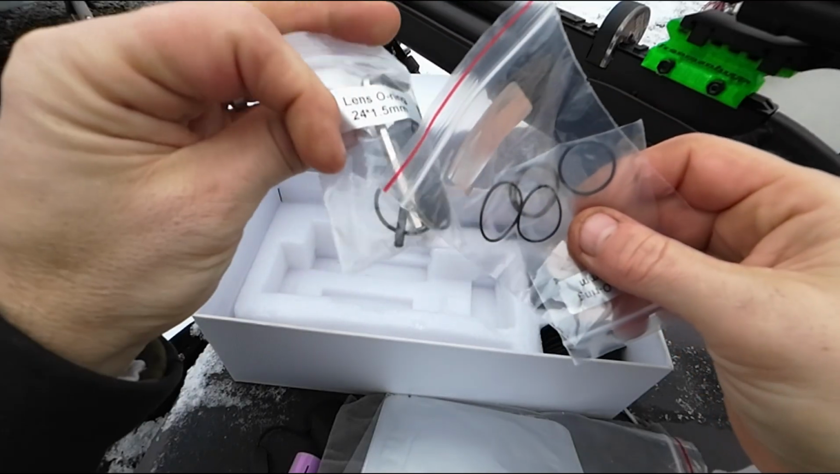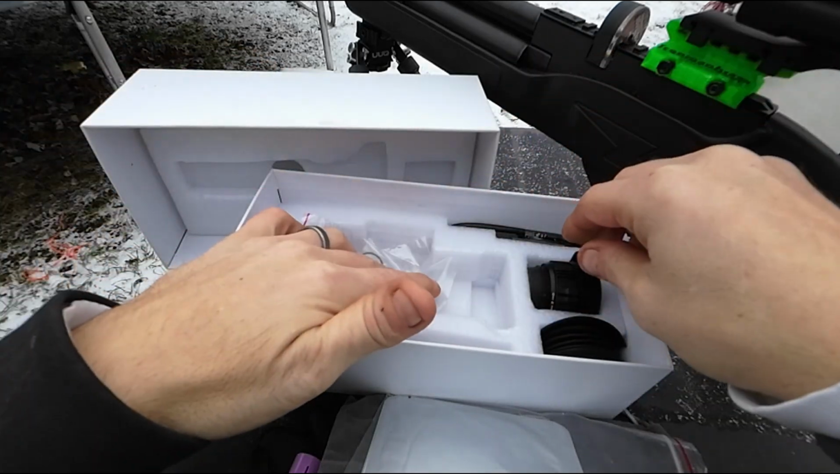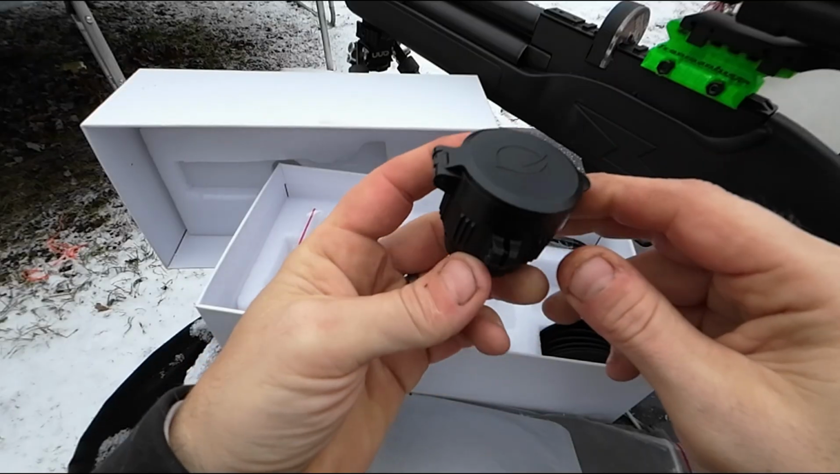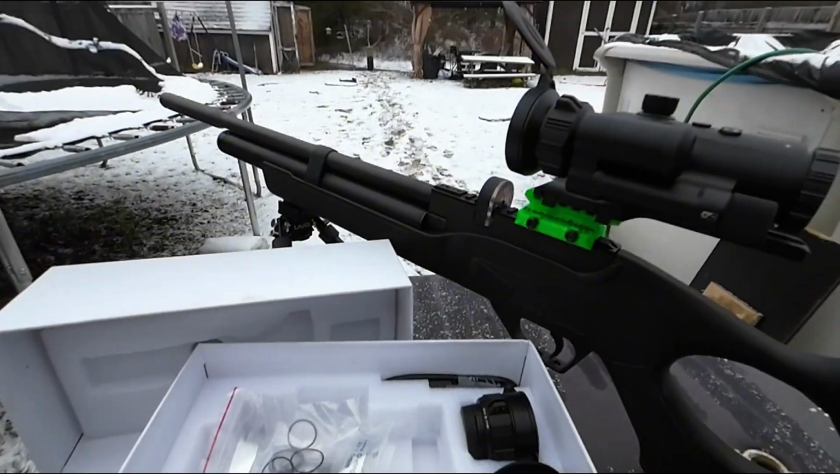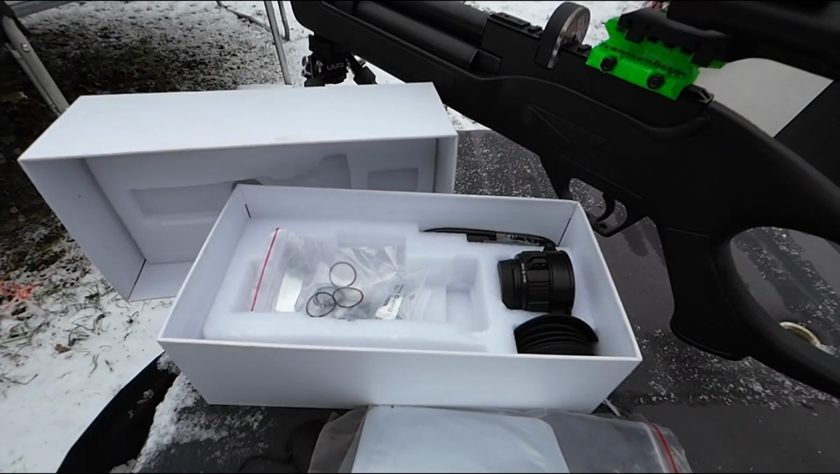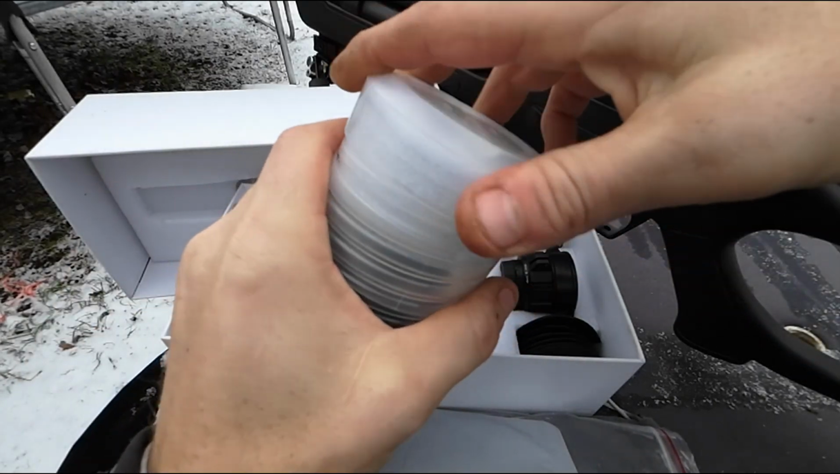3-year warranty. It's got plenty of extra seals for the scope. Allen wrenches to tighten down the hardware. Here is my 35 millimeter lens. It has the 50 already on it. And then, let me dig this monster out for you.